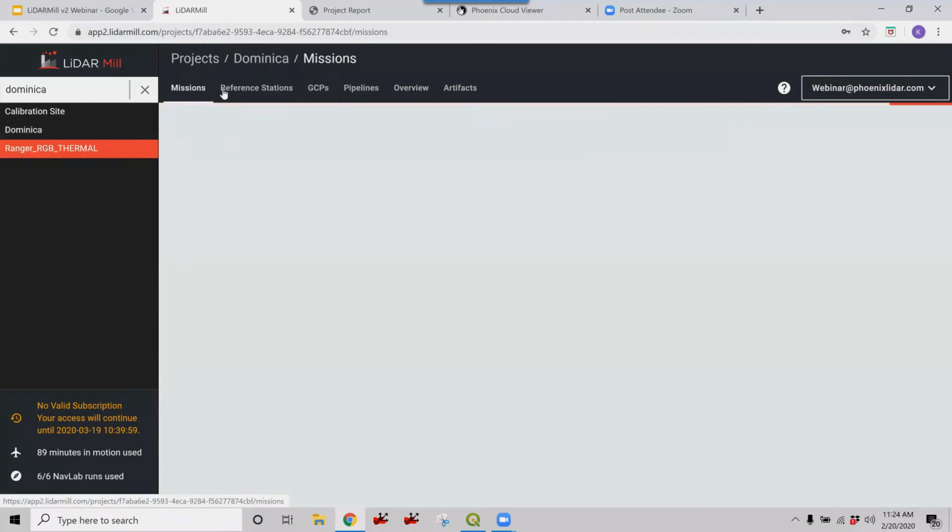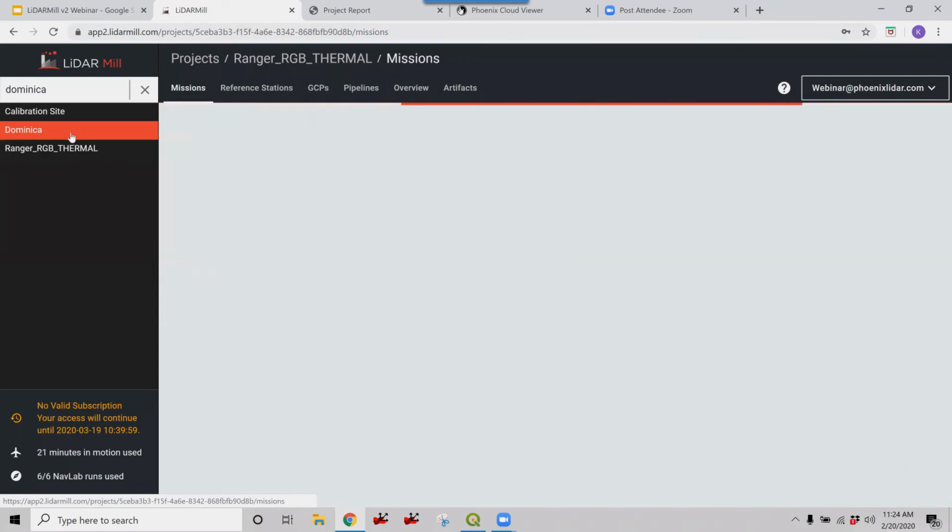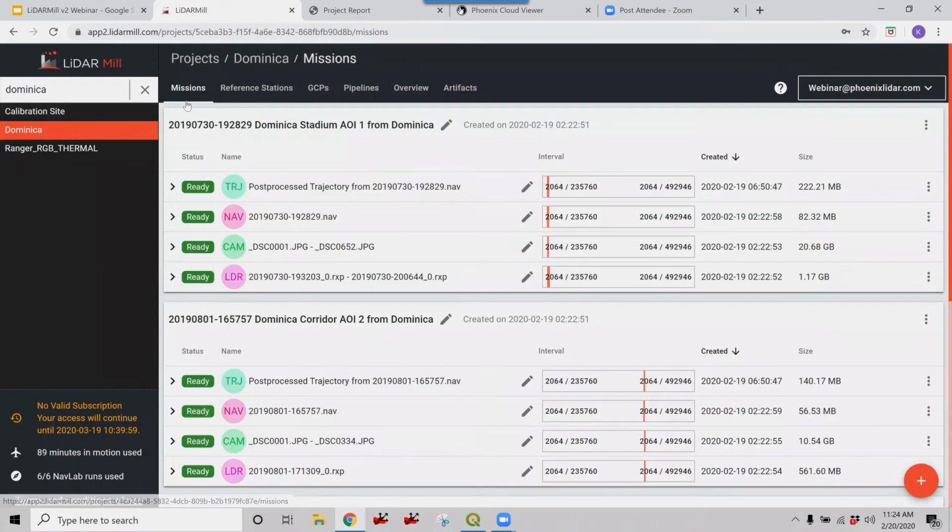There's a new tab interface here. And I feel that's pretty intuitive. You basically work your way left to right. And so the first thing you're going to want to do is go to the missions tab. And this is where you load in all of your rover data.